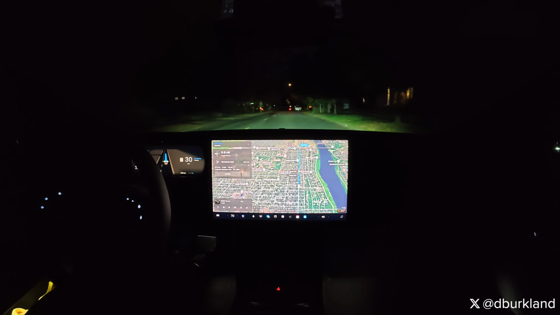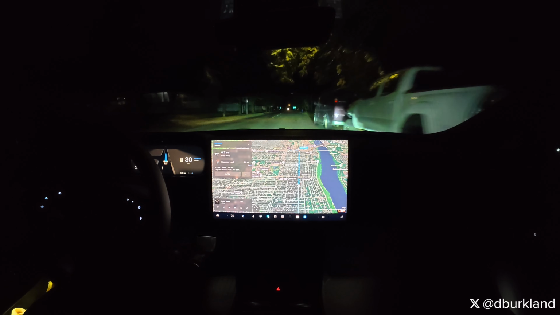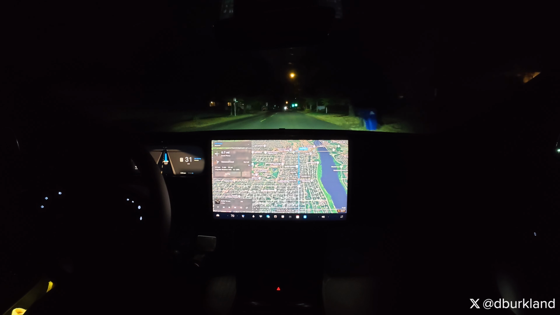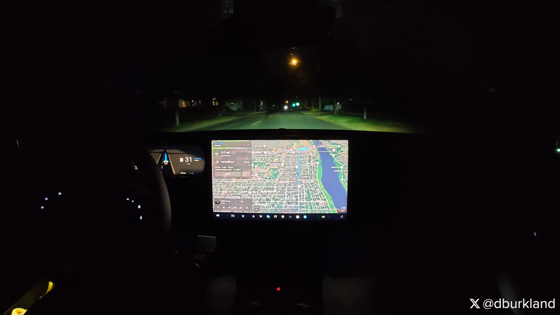Because if you just sit and wait behind the turning cars, you're obviously going to burn several minutes on each light potentially if you're missing those light cycles, which is often the case around here. So it sure makes using FSD where I live now a no-brainer. It makes life so much easier.